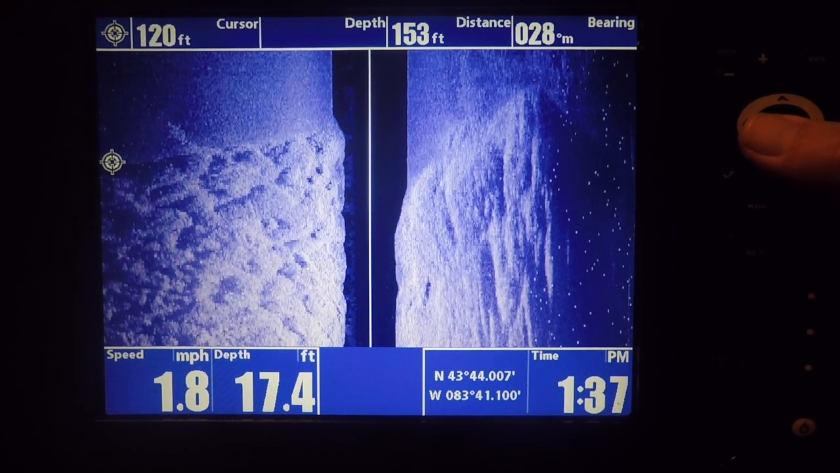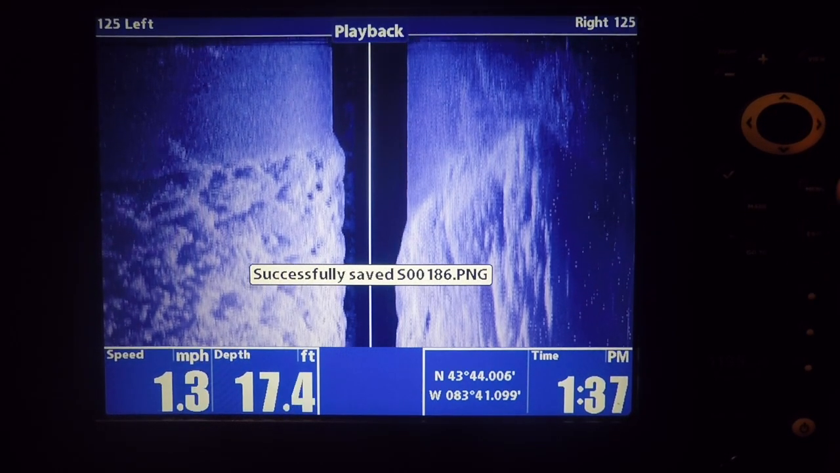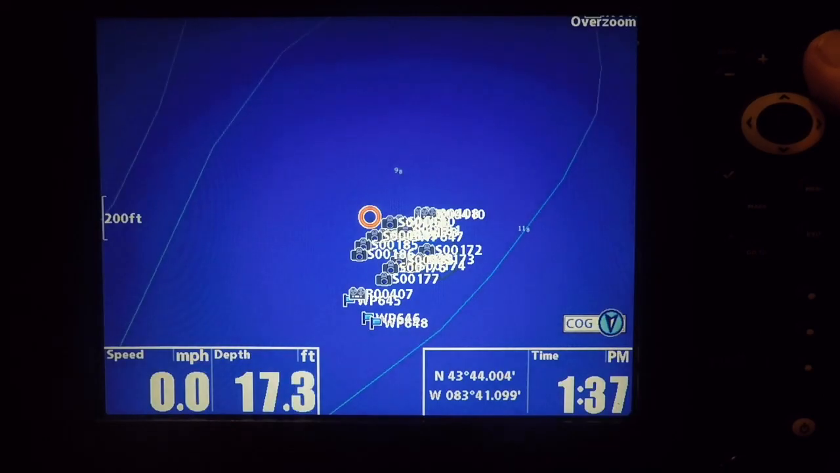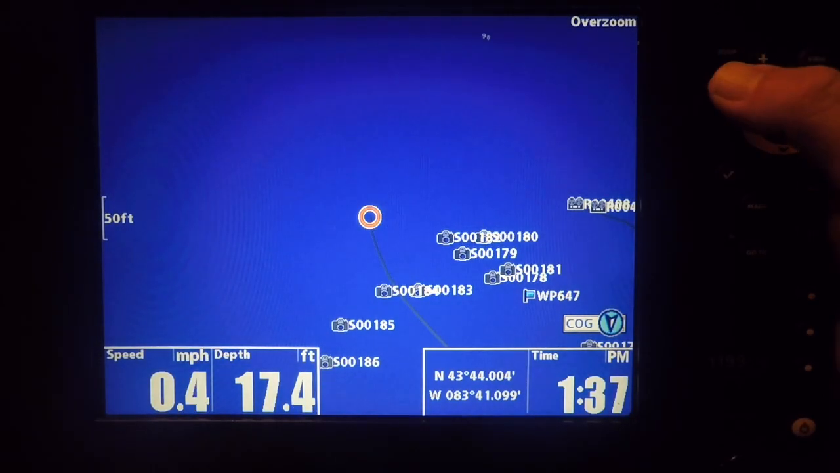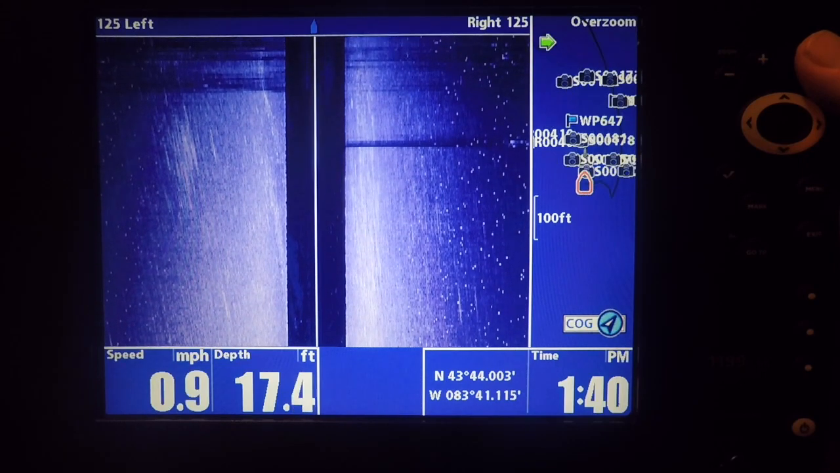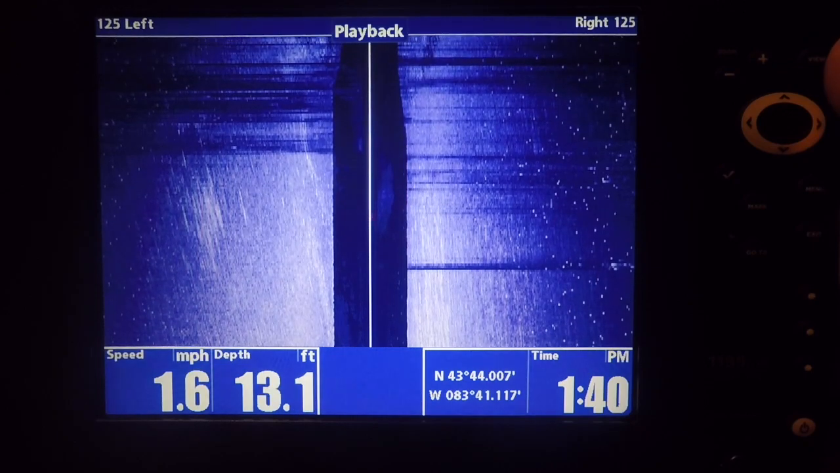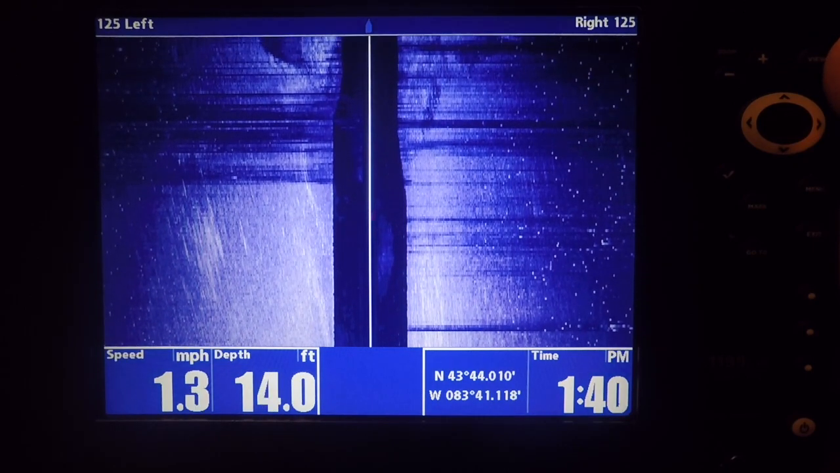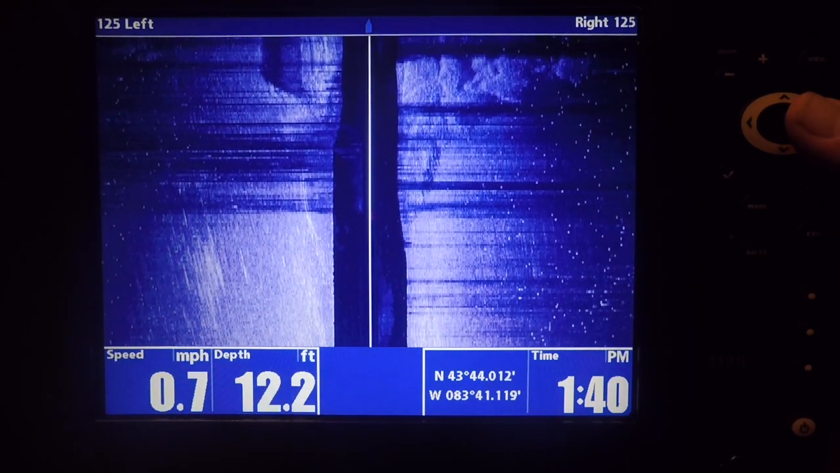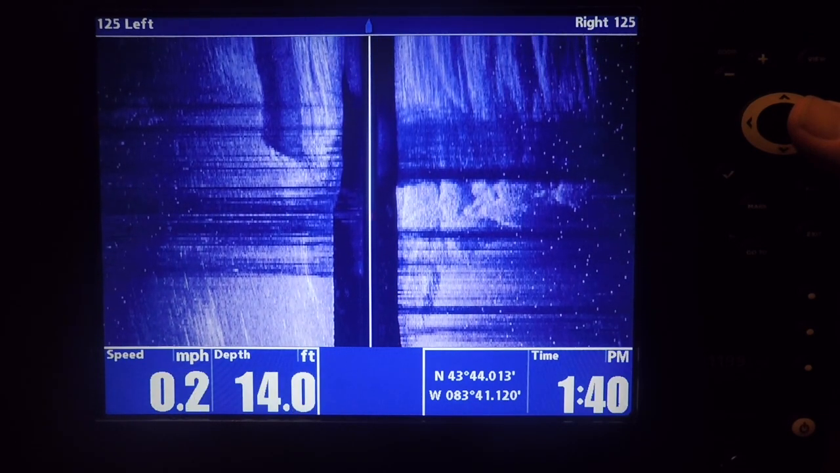So once you're done mapping this pass, you want to go back over that structure from a different angle or a different direction or in a different spot. And the beauty of it is, if you zoom out your side imaging, you'll be able to cover, I'm covering 250 feet here. I don't have to drive my boat directly over the structure. Use your side imaging to record it, go back home and drop waypoints on everything you can see.